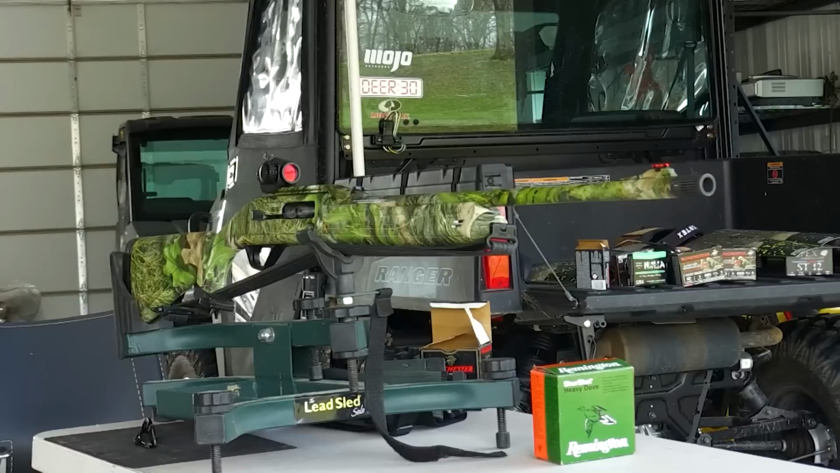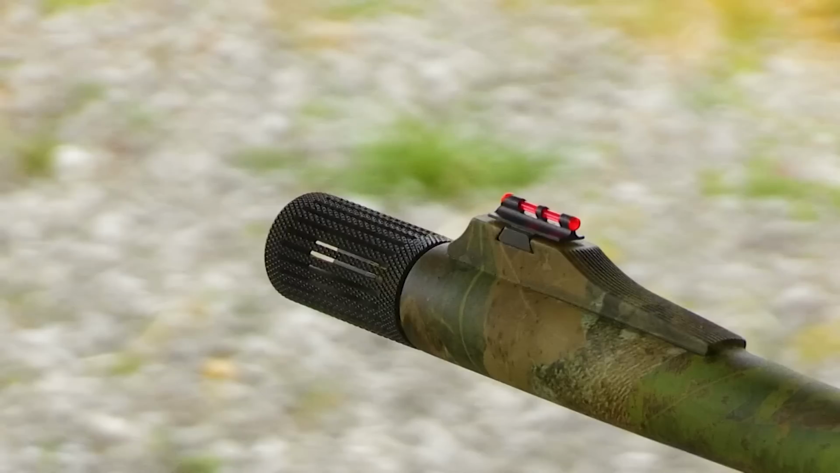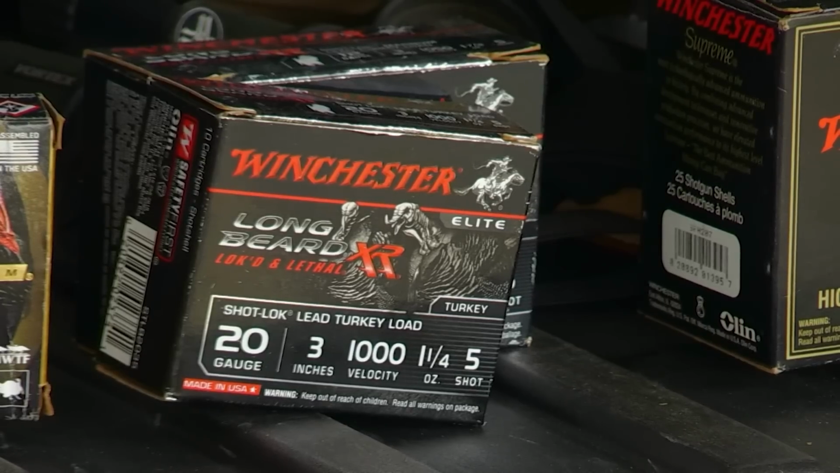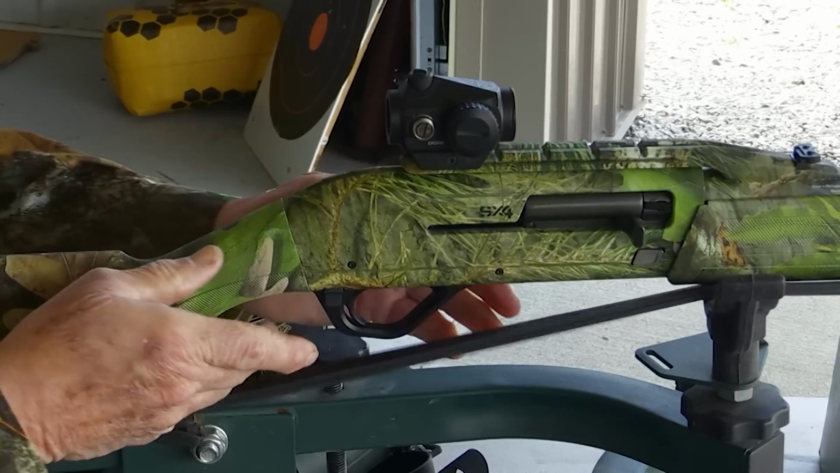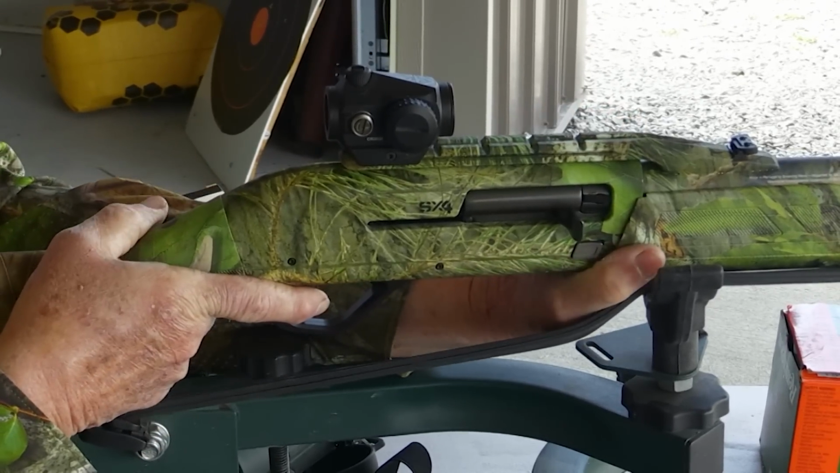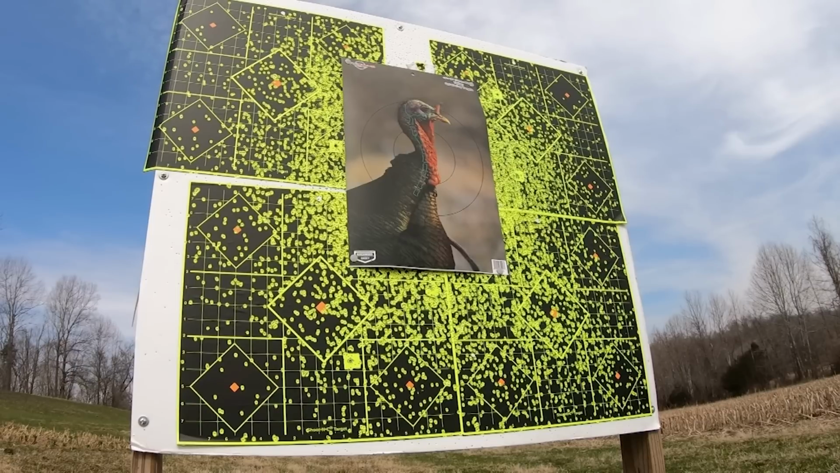Number 5 shot. We'll show the exact same gun, same choke tube, with a lead shot, Longbeard XR, which is a great shell. It's a great round. Let's just see what the difference is. All right, let's see what this Longbeard will do.